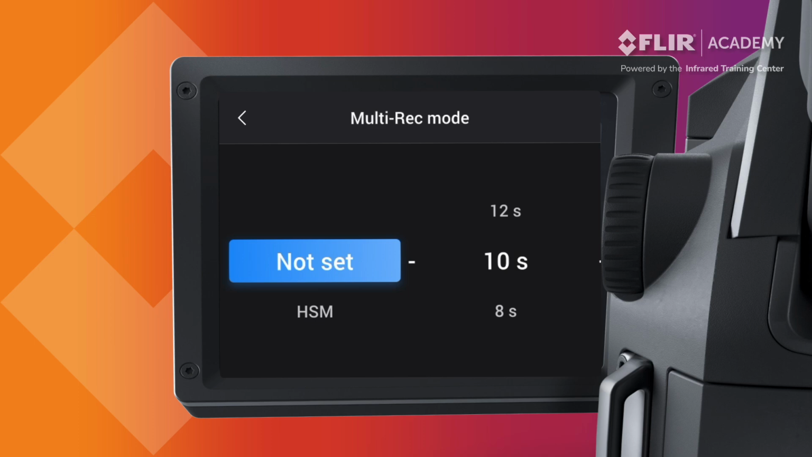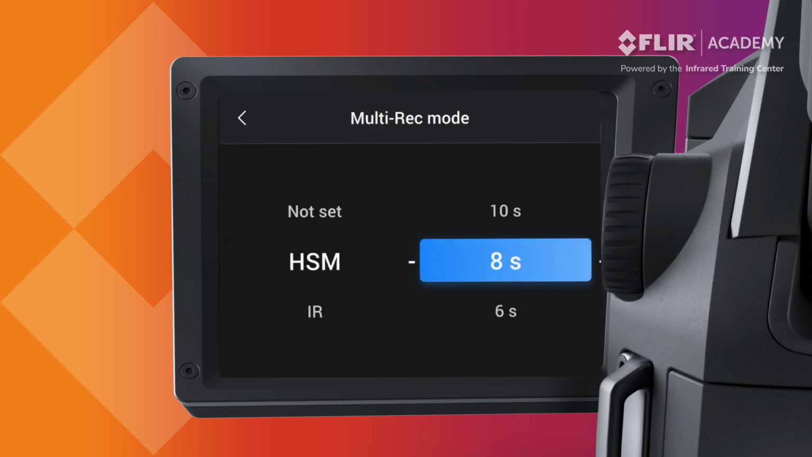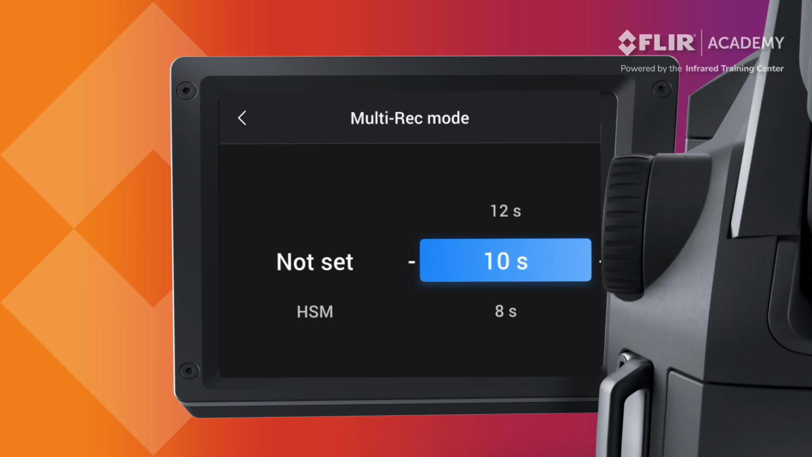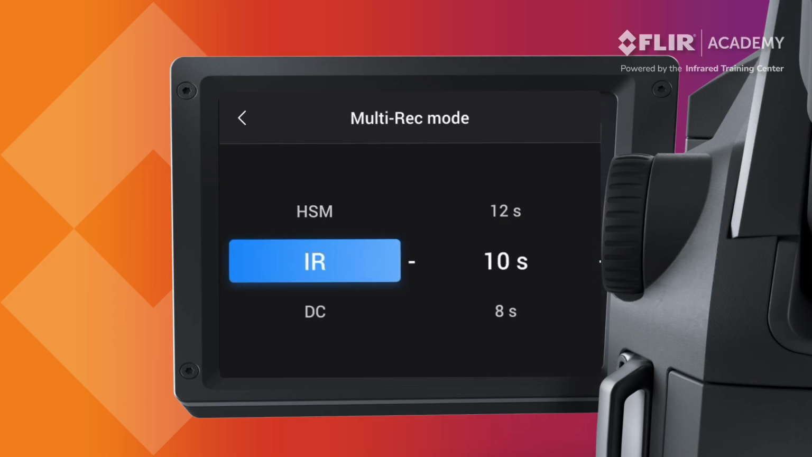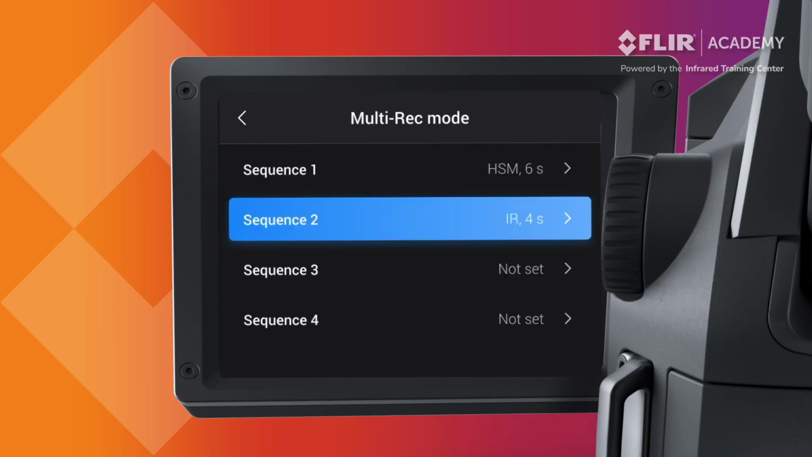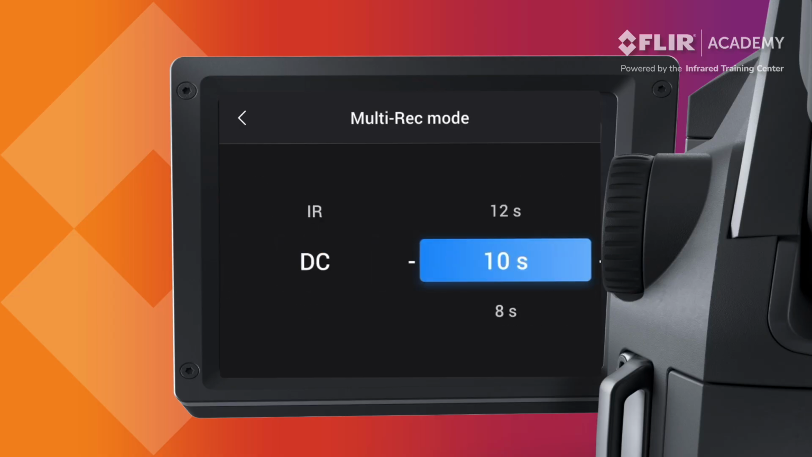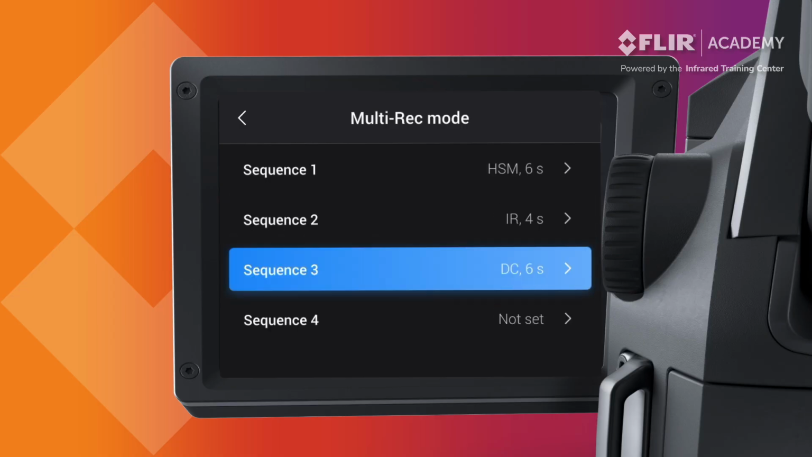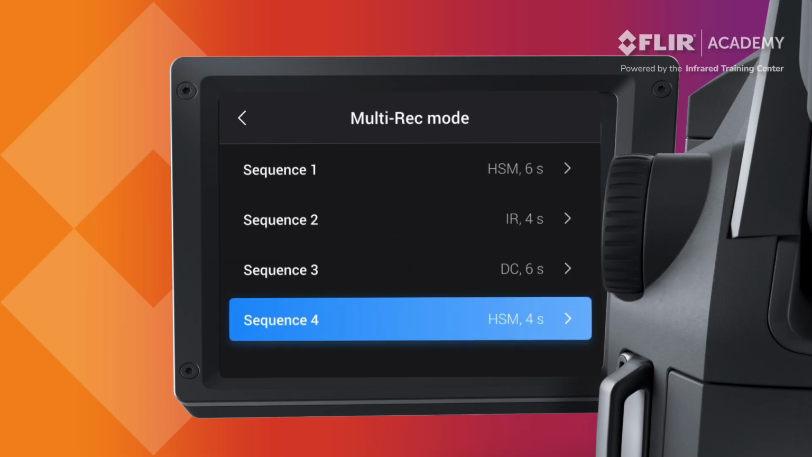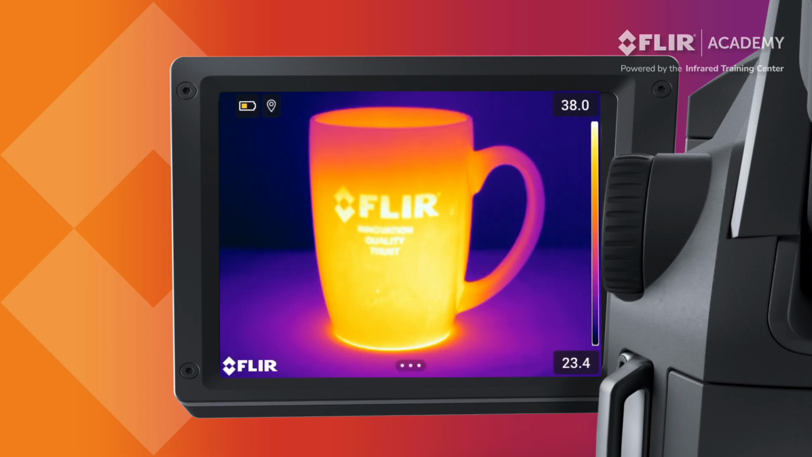For each one, operators can set the desired format, which includes HSM, thermal video, or digital camera, as well as the time duration. Use the joystick to navigate to each one and configure the sequence. Pressing the back button returns you to the list where you can then configure the next one. Once these are set, press the back button to return to the main display.